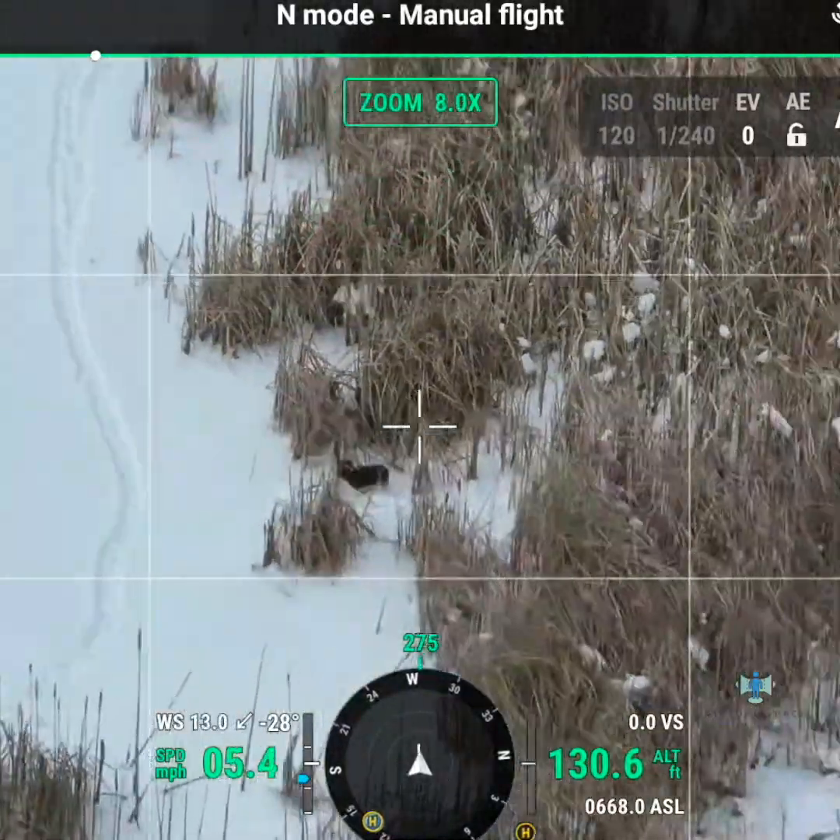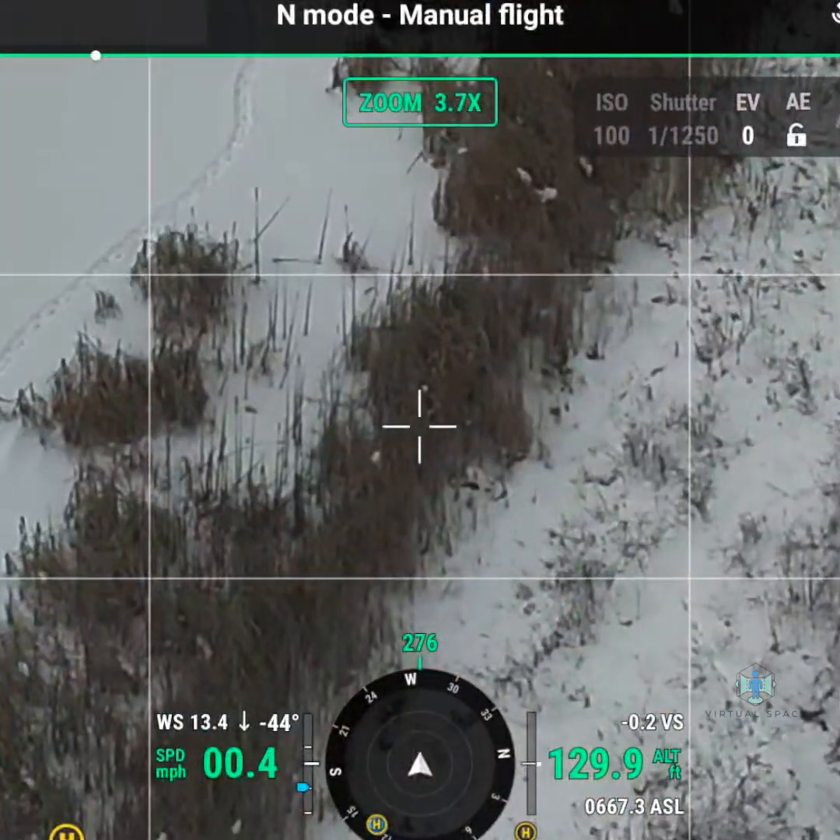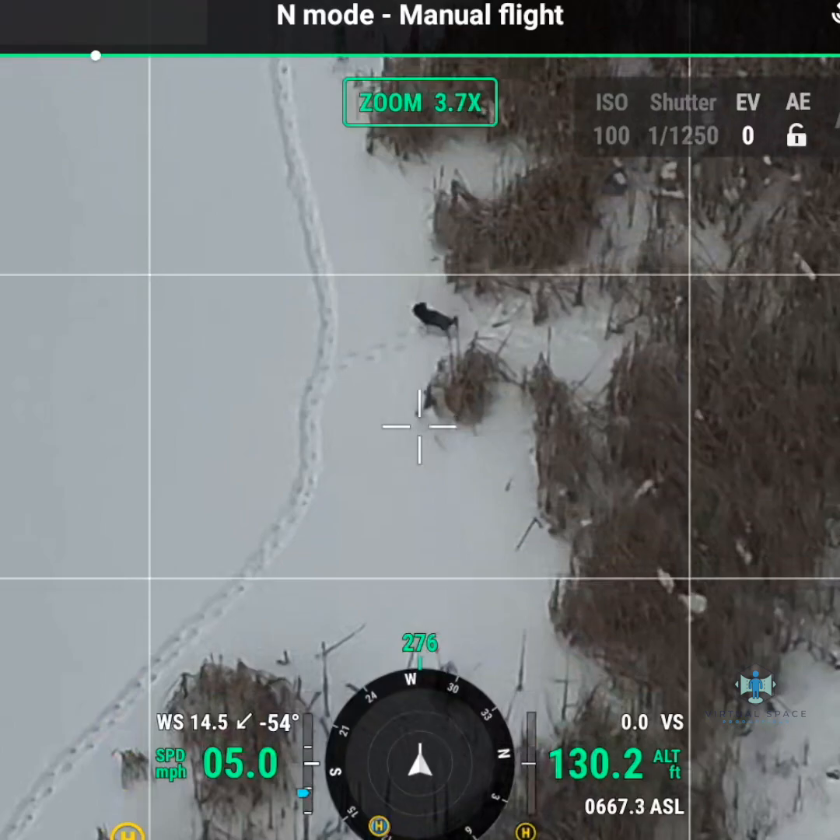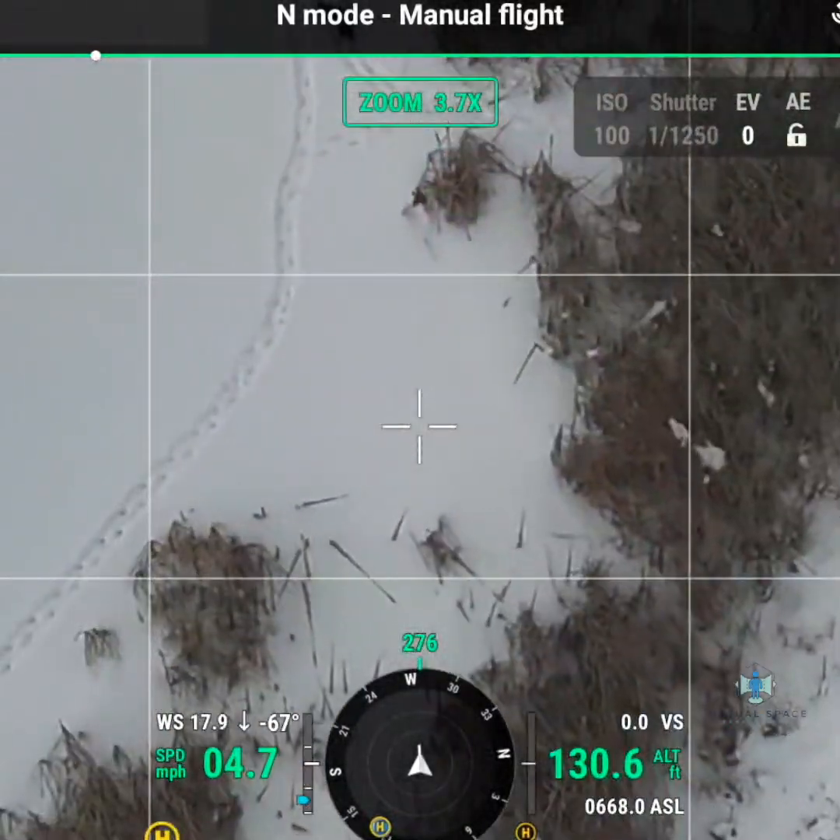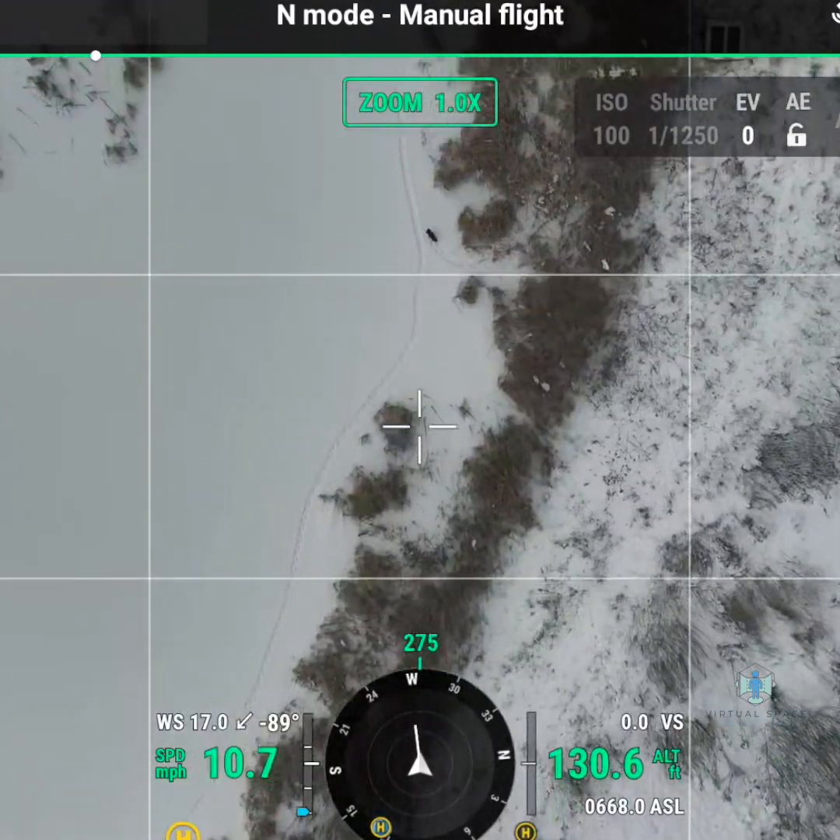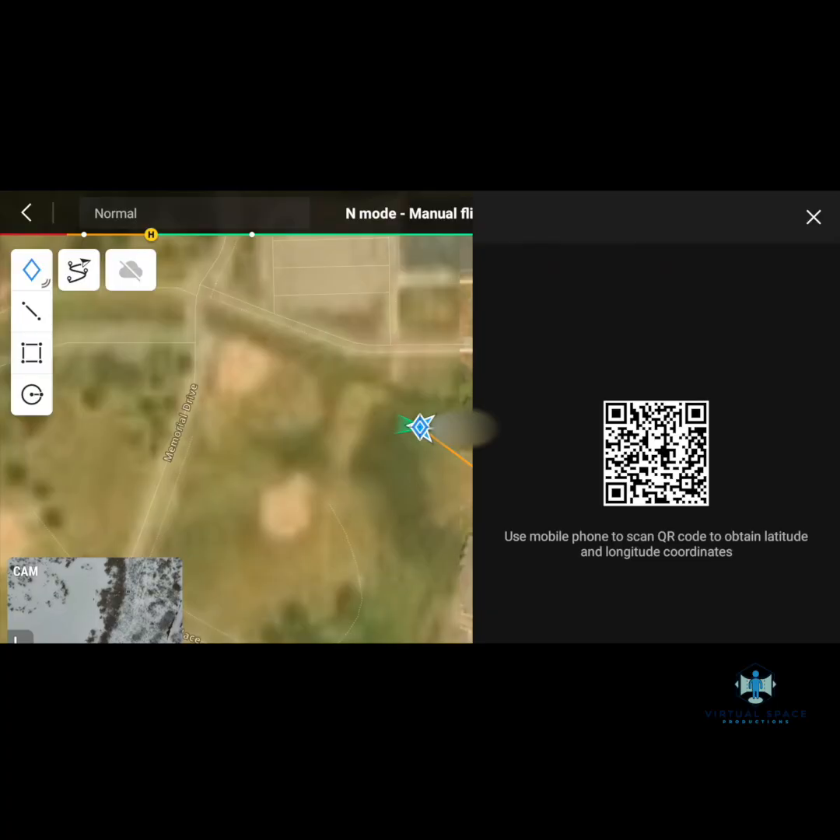All right, I got it. All right, hang on. Let me fly right above her, and I'll give you a QR code. Yeah, she's walking. She's making trails. Found her, baby, yes!